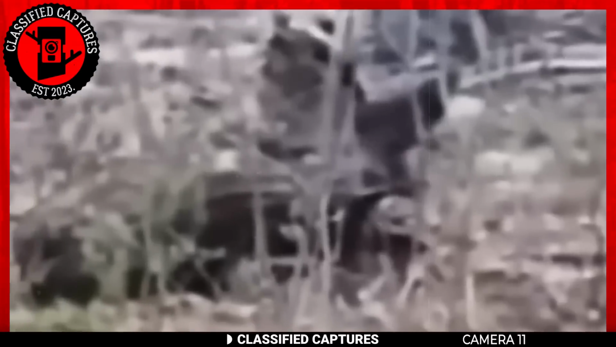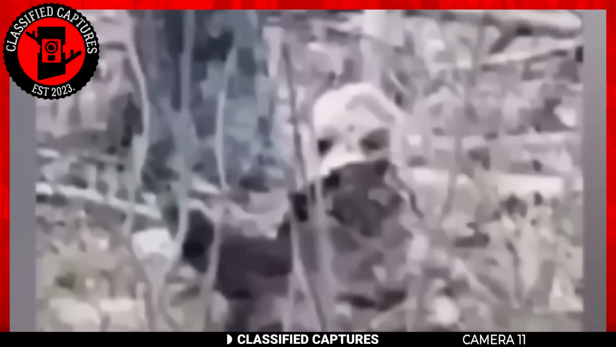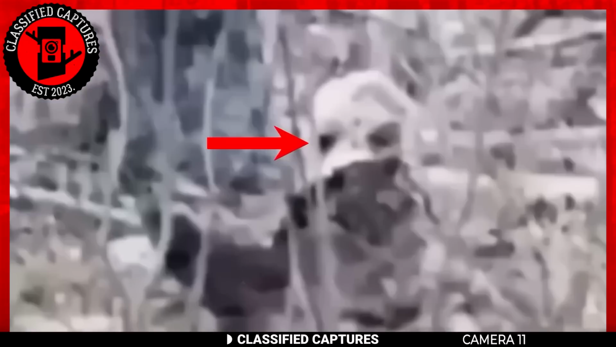The creature looked like some kind of bird, but was bigger. It had white feathers and a large beak. However, its eyes were big and hollow. The creature stood hidden behind a tree, so it's hard to make out the rest of its features.